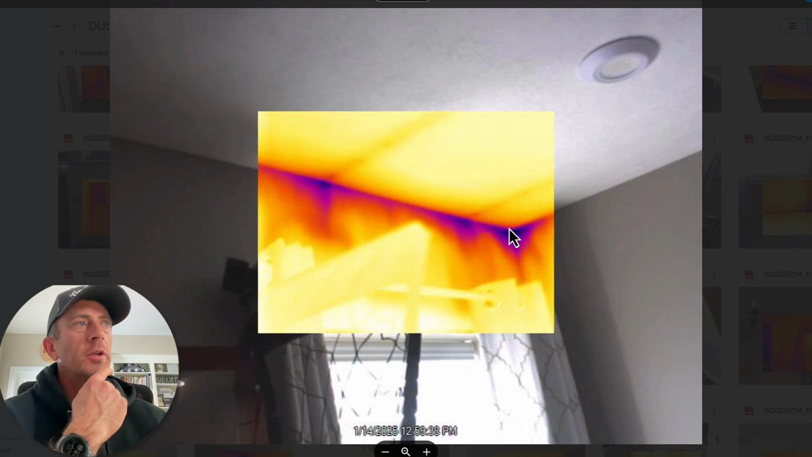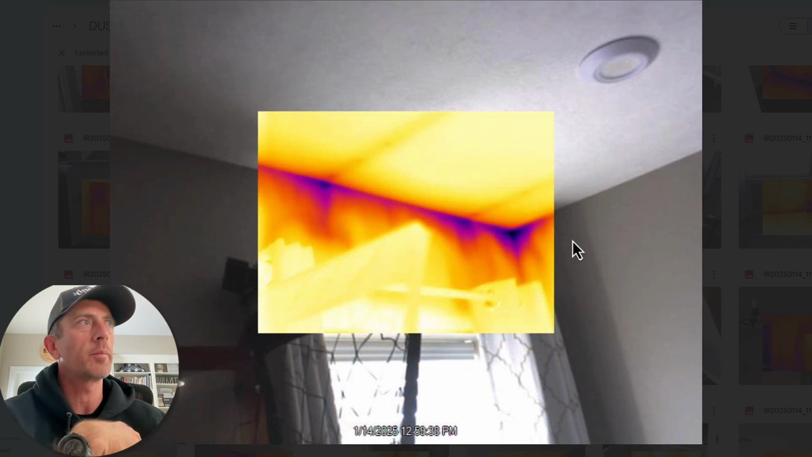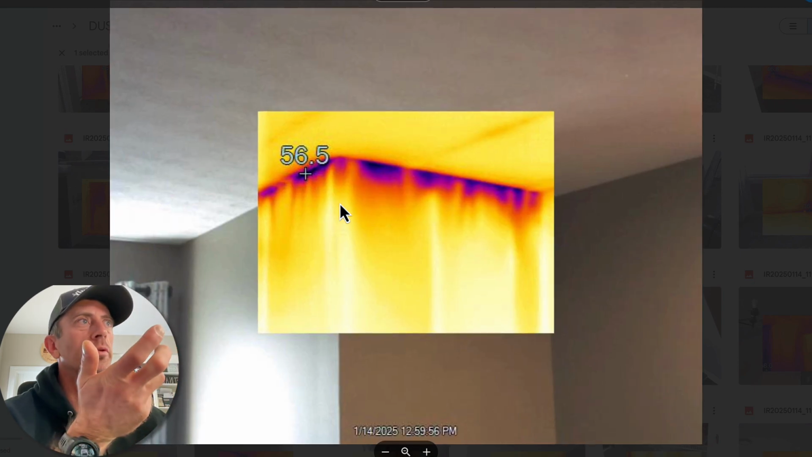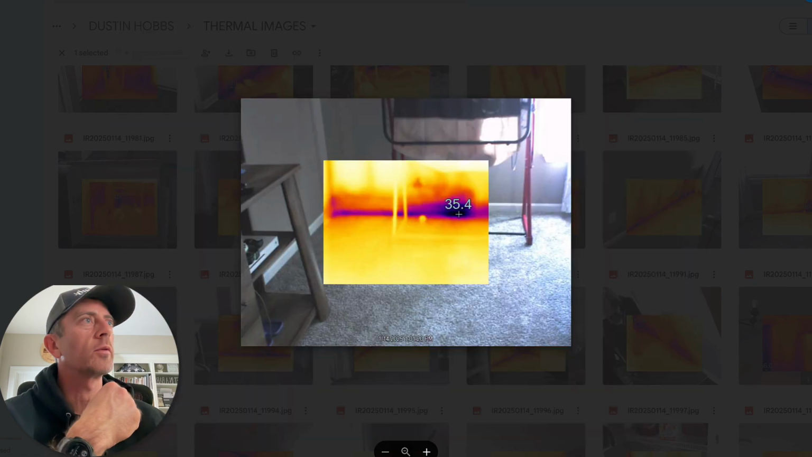But you know, pretty clear that there's a lot of air leakage happening. There's no way that they sealed the top plates to the drywall, or else you wouldn't see stuff like this. This is pretty clear top plate leakage between drywall.